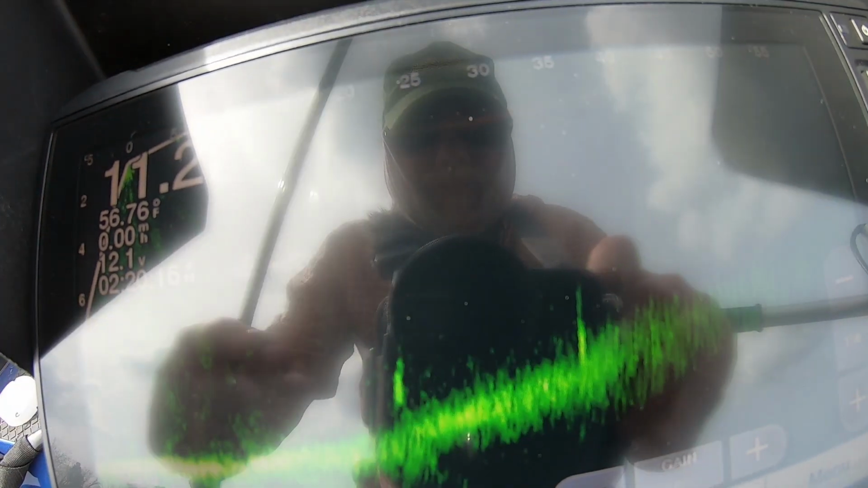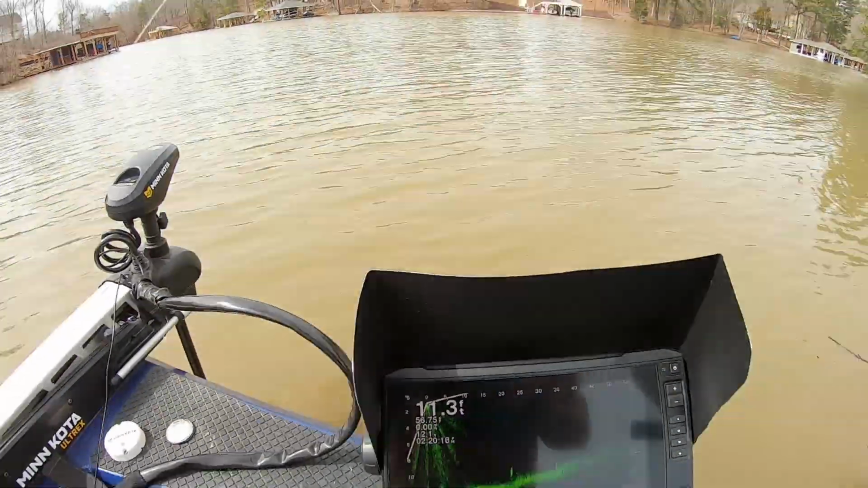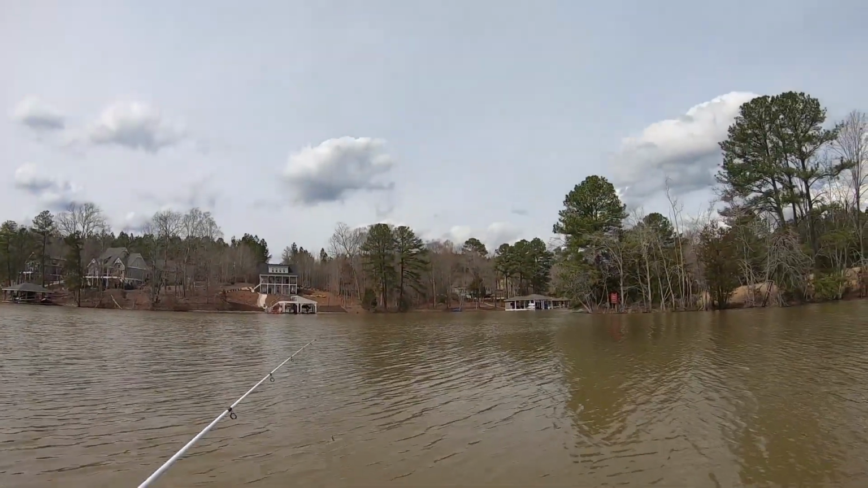When I cut it on, nothing happens. See that long mark right here? Right there? There's one right there. That's what I'm throwing at. That's stuff like that. All right, guys, I'm going to catch a couple more in this video.